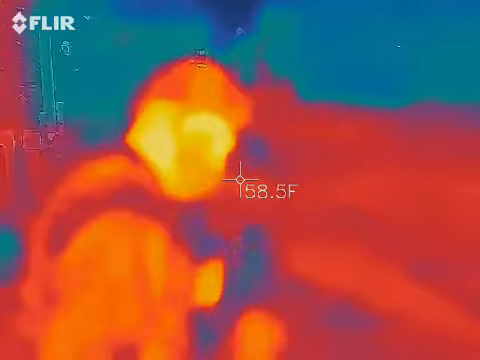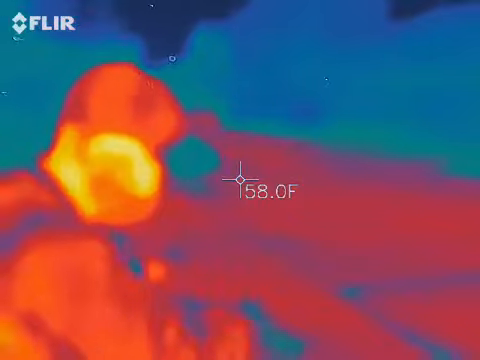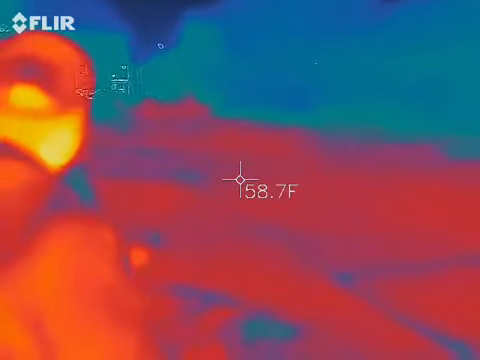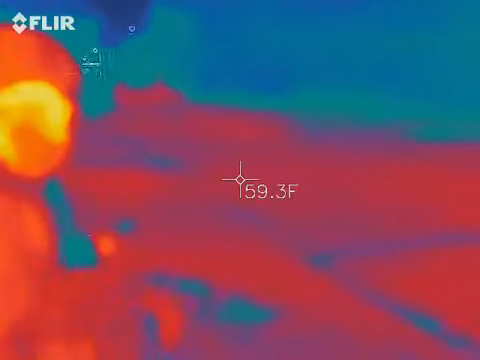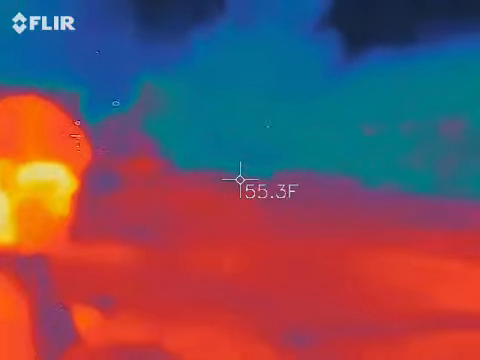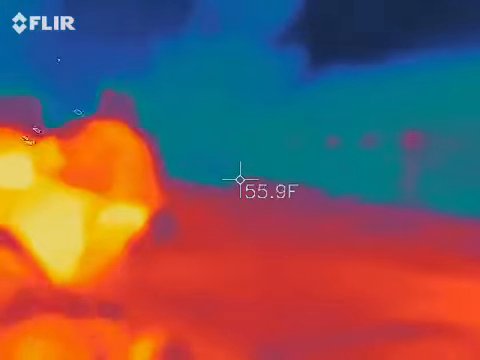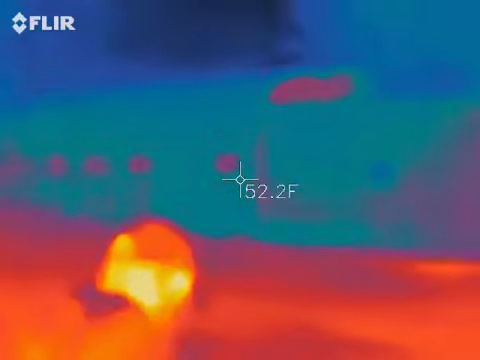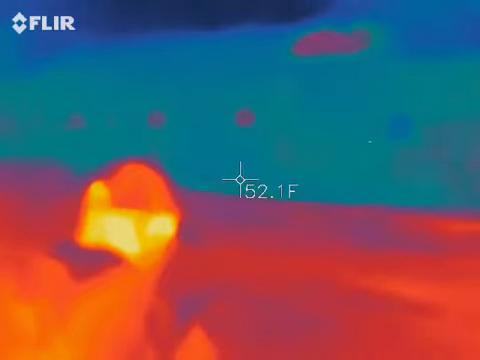What color is the barn? Go back out to the farm. Did you hear that? Uh-huh. So they do rotate those horses out to the farm. What color is the barn?